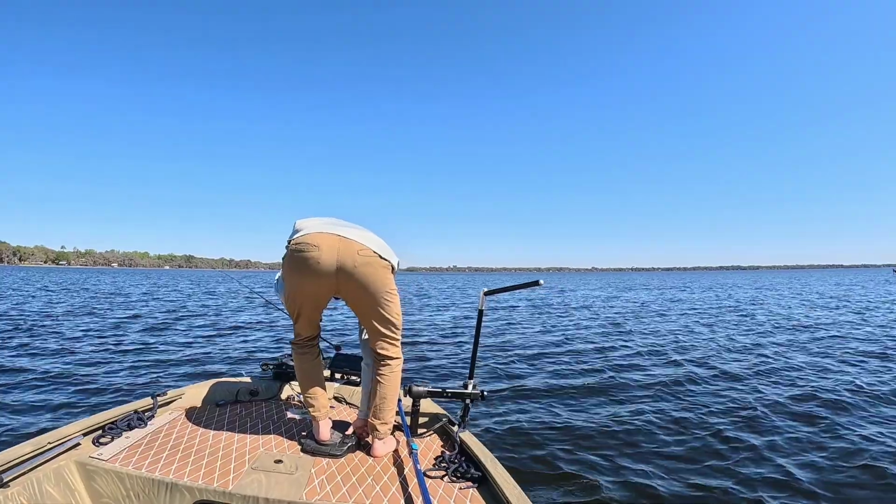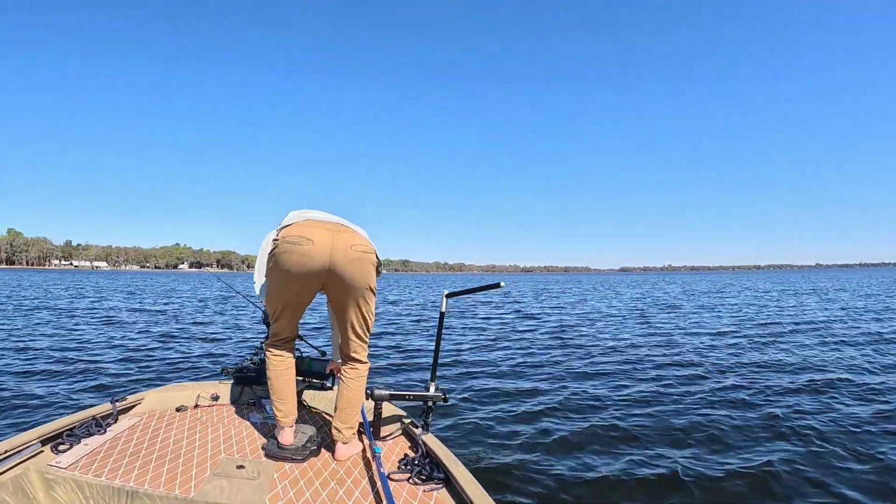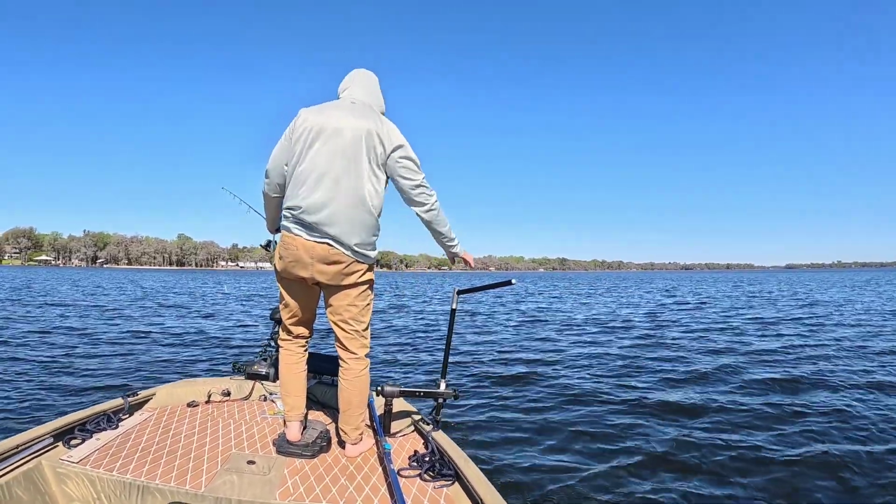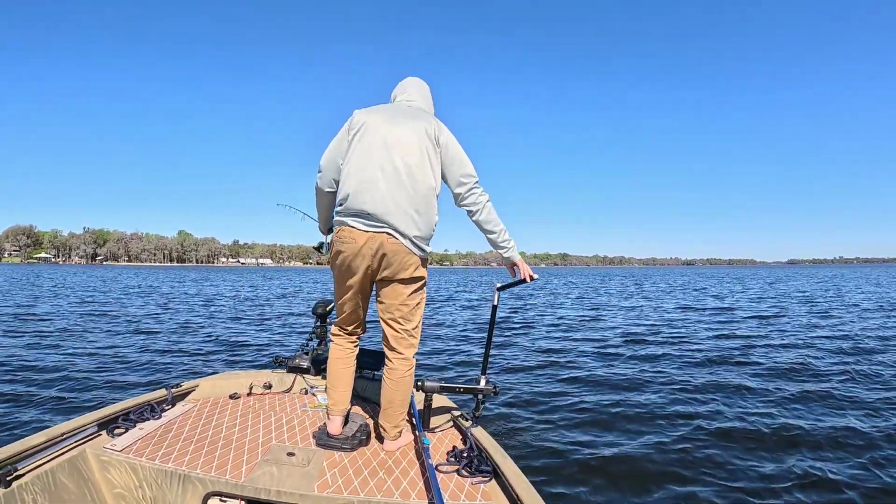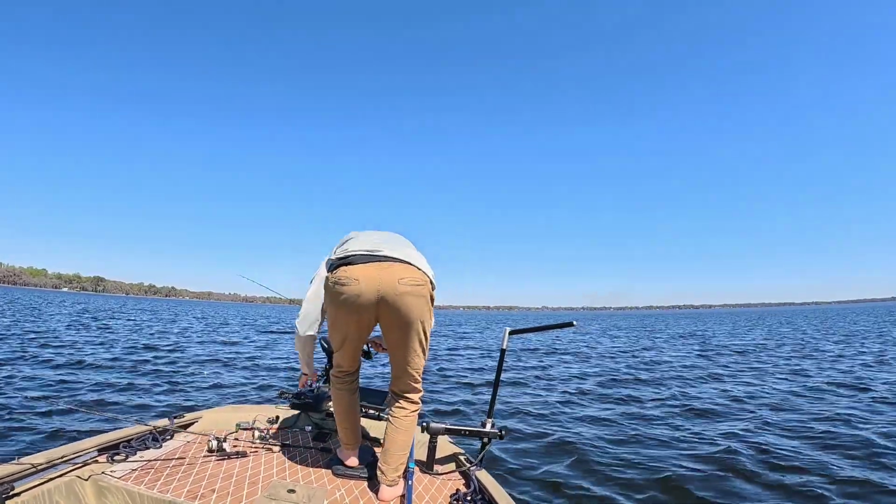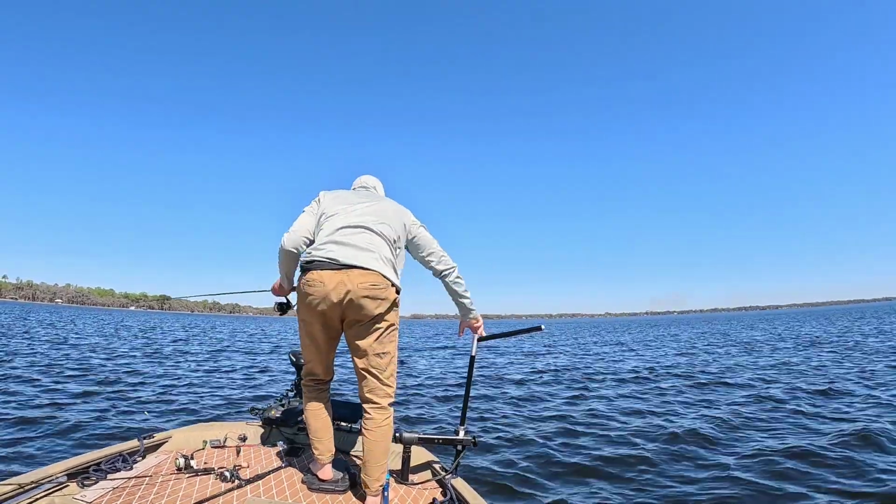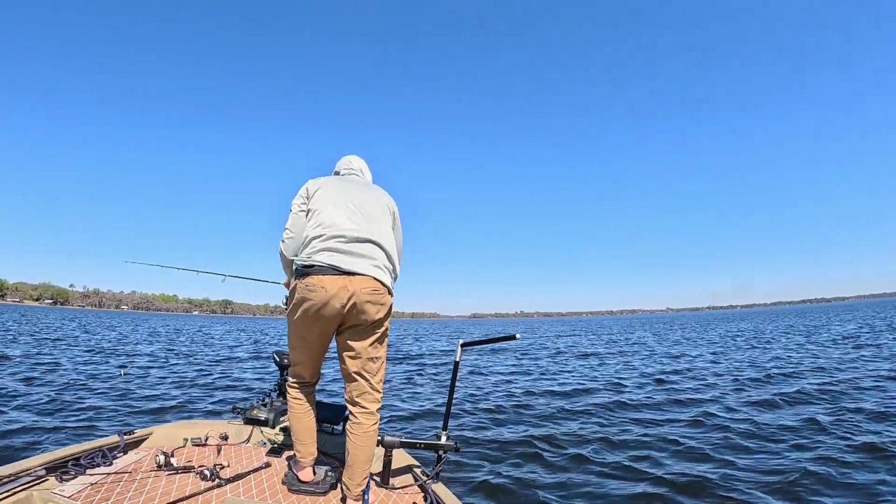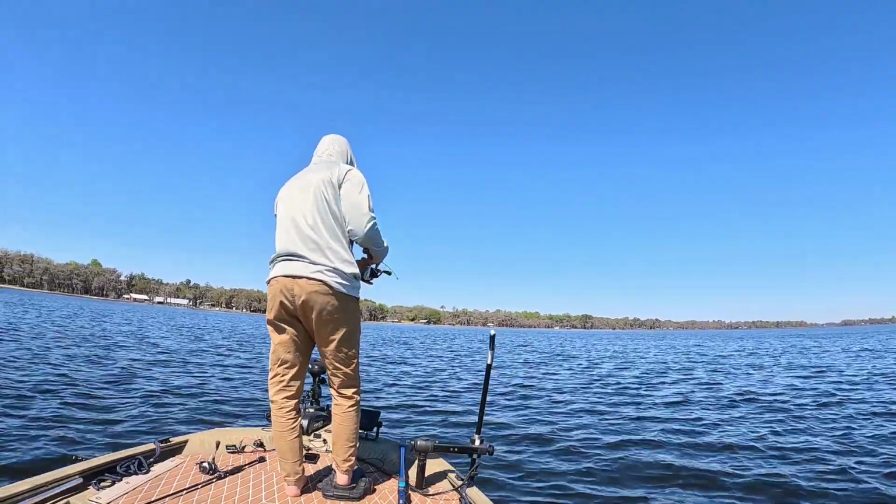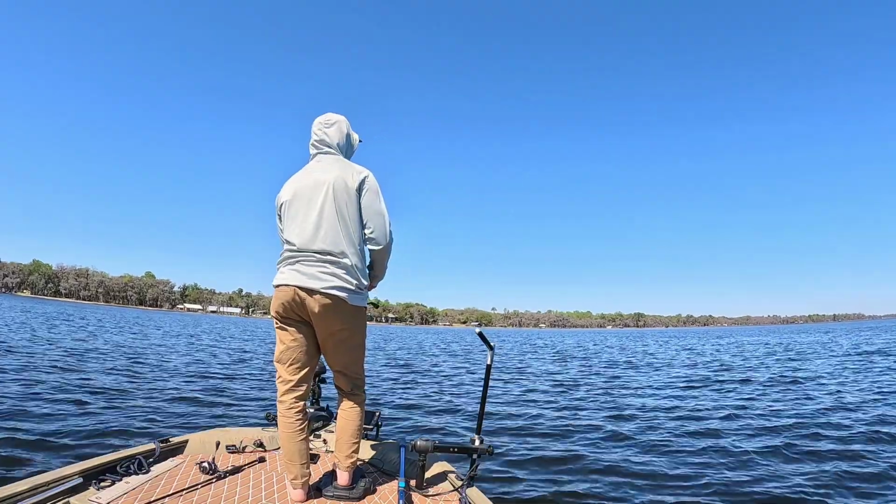I'm gonna troll up here to this little area I've been catching them in. Got like 5 spots up here I've got marked. We're gonna go up to it and see if we can catch a couple. Found a wolf pack of big ones. Caught one on a big bait and one on a smaller bait. It's like I keep changing baits every time I catch one. These fish move quick, especially whenever you got wind pushing you too. It's not the easiest thing to stay on them.